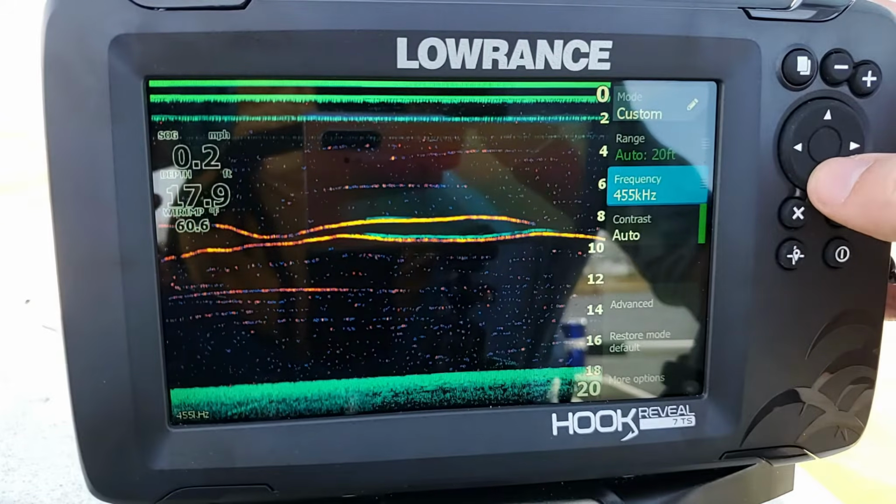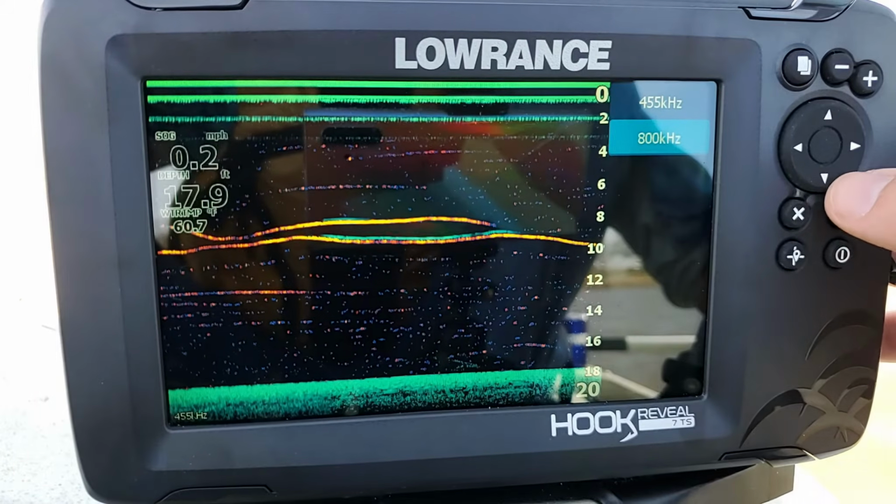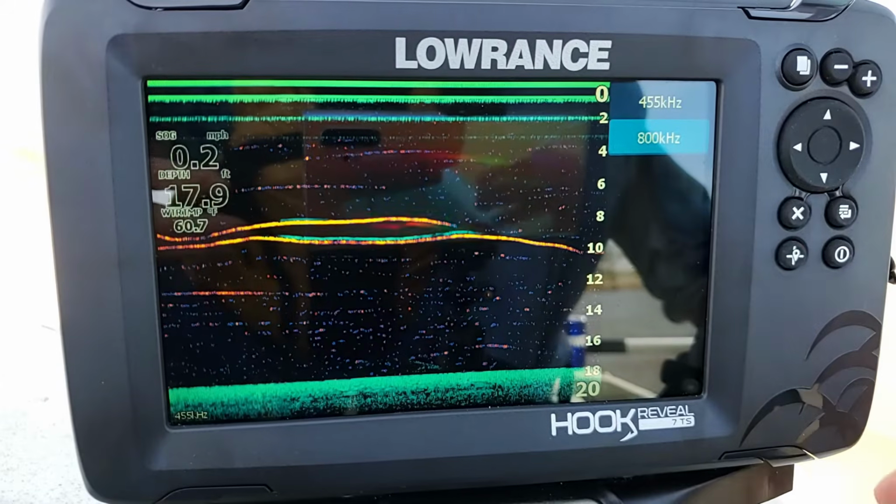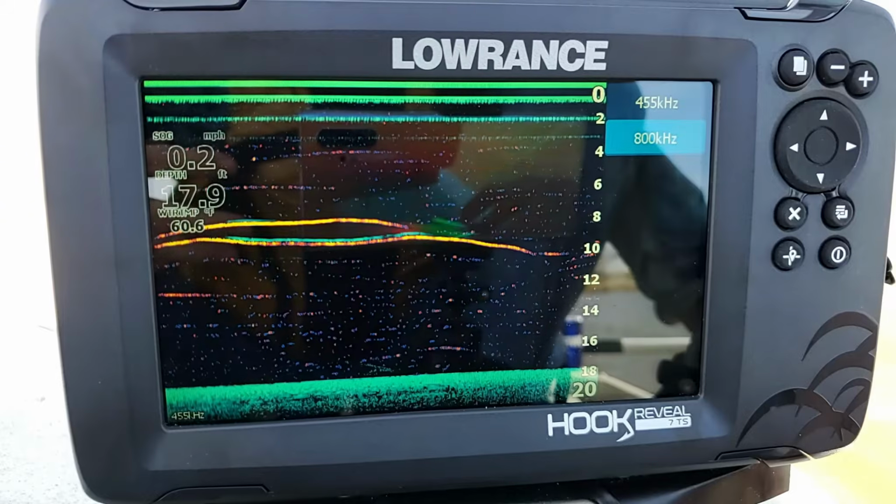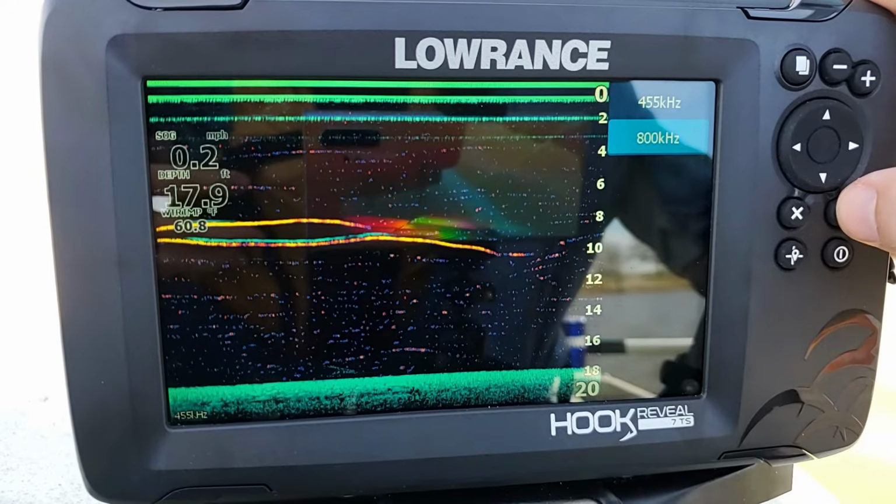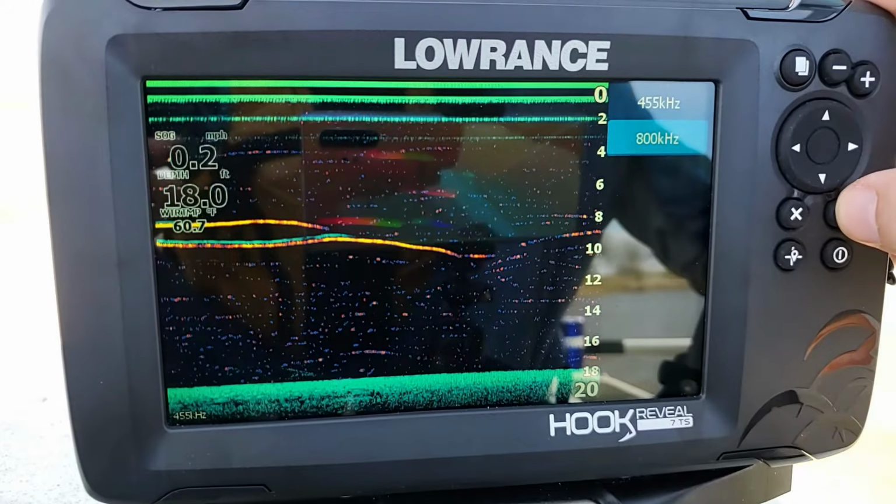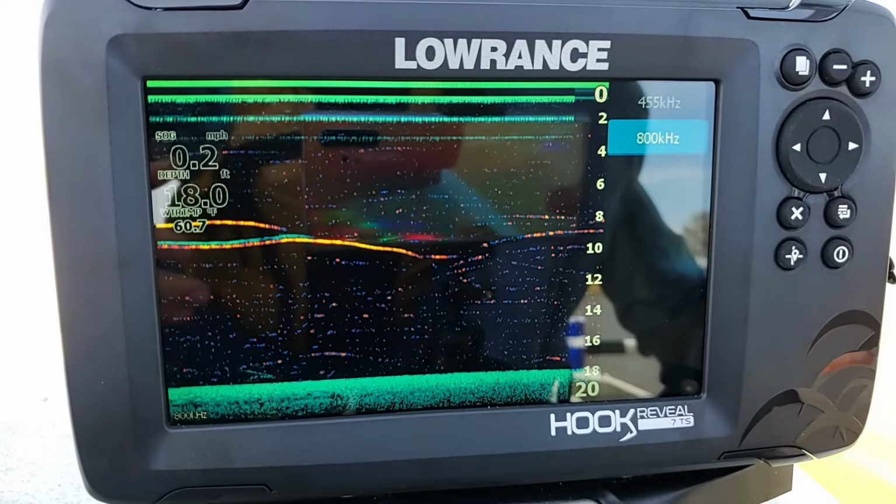Now the next option is going to be our frequency. Now you have your 455 and you have your 800. Now the 455 is really good if the water is really murky or it's really deep because it's not quite as high of a resolution image. And so if the water is really crystal clear or it's not real deep, a lot of times the 800 will come in a little bit better because it is a higher frequency.